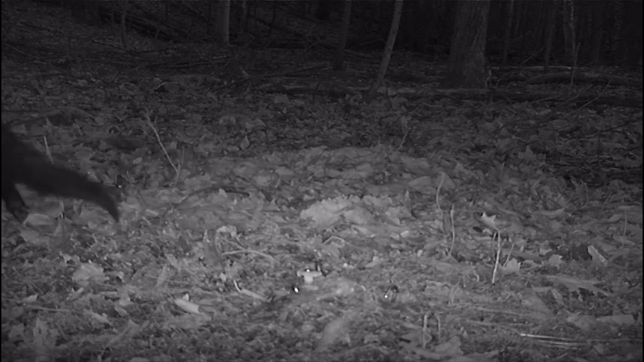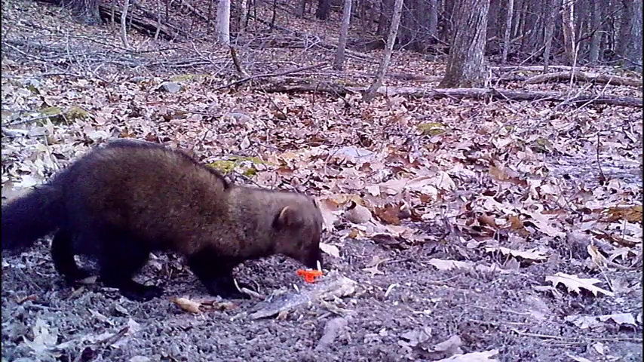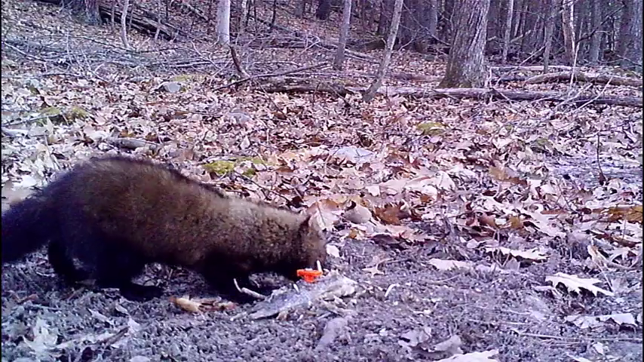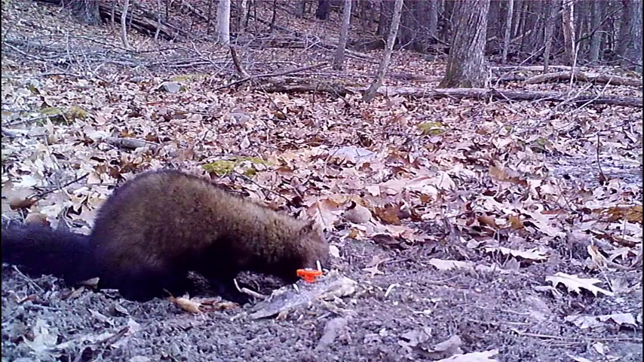He's just walking off with a big old piece of fish there, and then he comes back in the daytime. Look at this little cute guy out in the day. He knew it was too good. He had to come by.